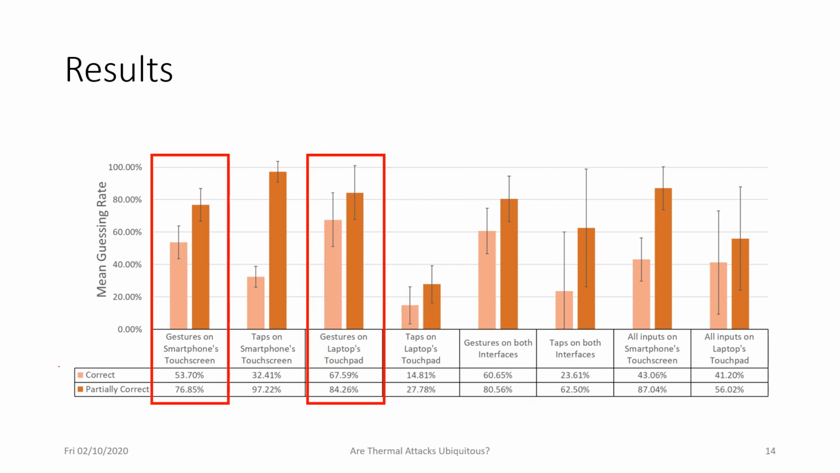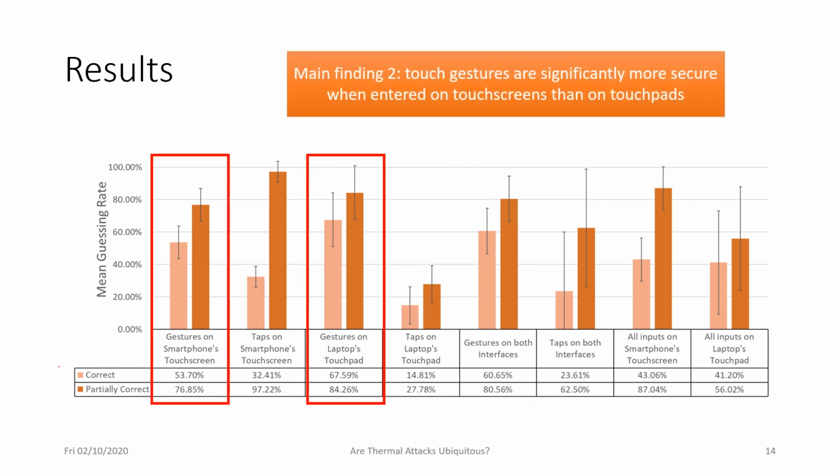The second main finding concerns touch gestures. We found that they are more secure when entered on touchscreens compared to touchpads. So when entering them on laptop touchpads, they are more likely to be attacked through thermal images. And you can see this reflected here in the percentages, and this difference was statistically significant.